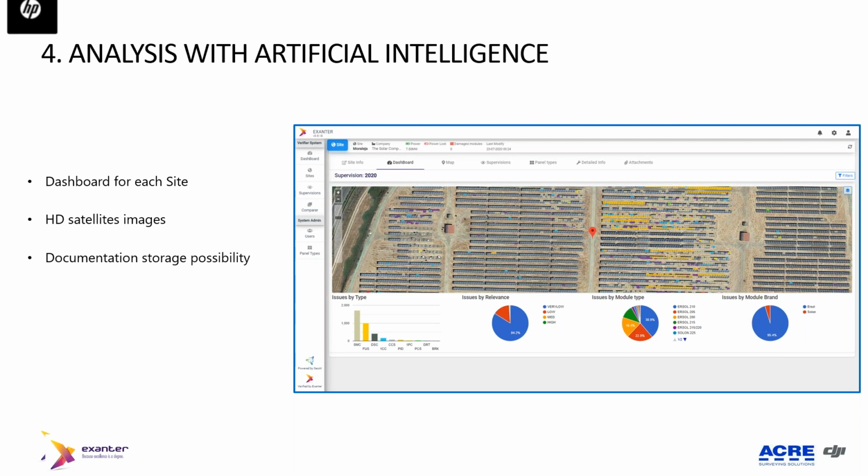One company can have registered all the plants that they want in the system, but every plant has its special dashboard. We have a special high definition satellite image, and we have other possibilities for documentation storage.